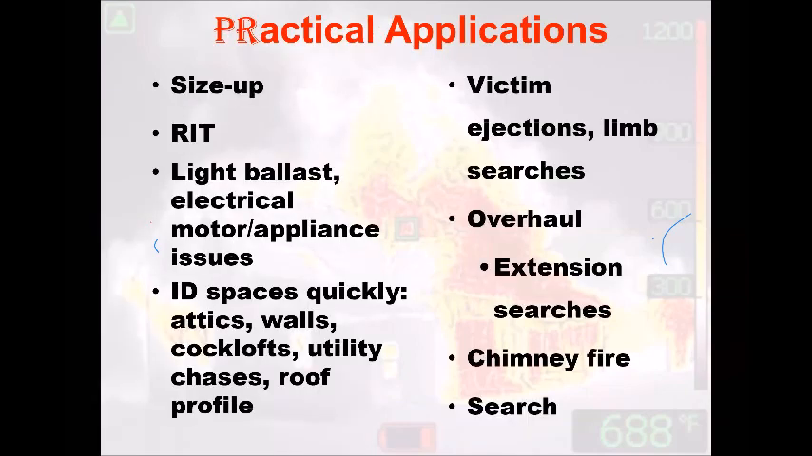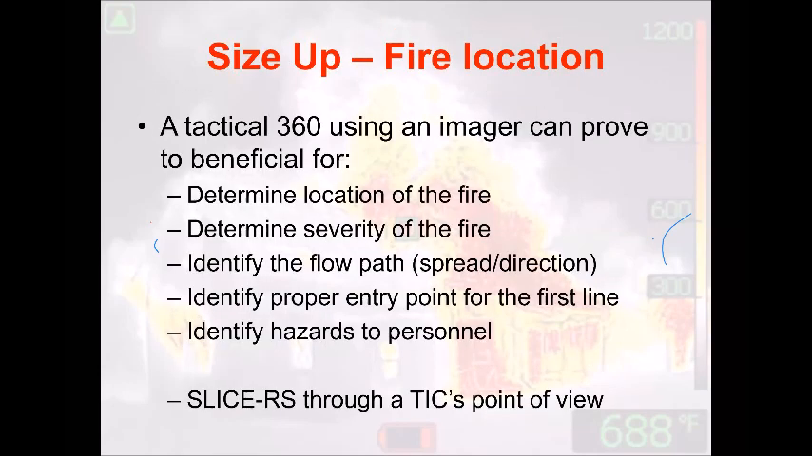Some of our applications: scene size up 360, rapid intervention, search. These are all things that you guys have done before with the thermal imaging camera. What are we doing with the camera for a scene size up? Slicers kind of gets a bad rap in the fire service, but I do like it. Kind of keeps things a little bit organized.